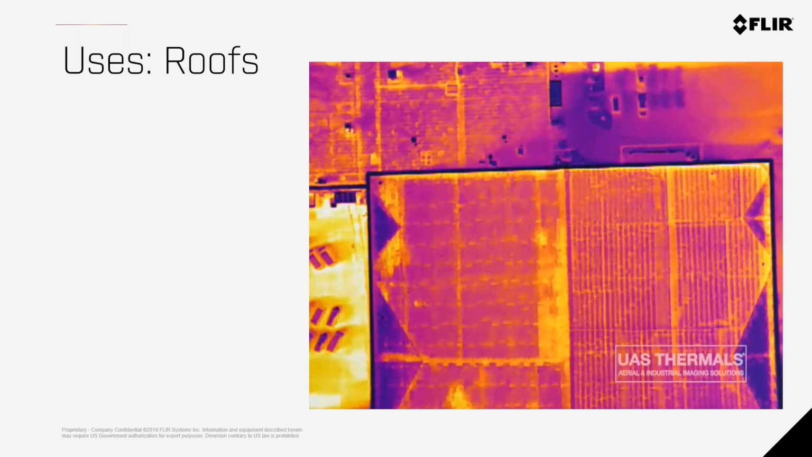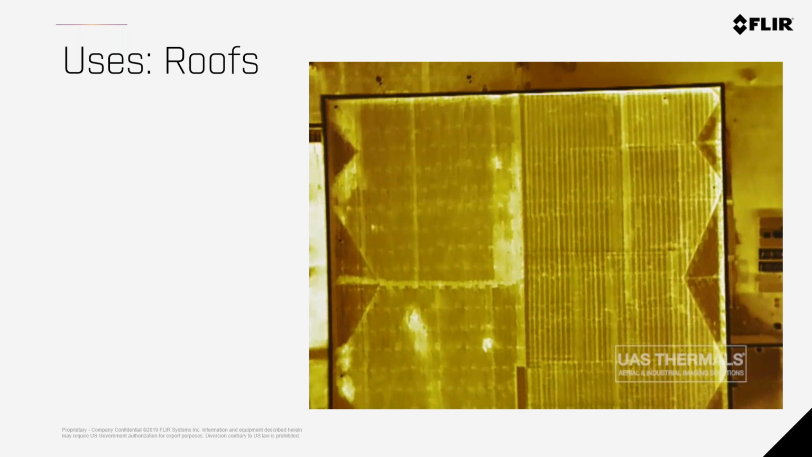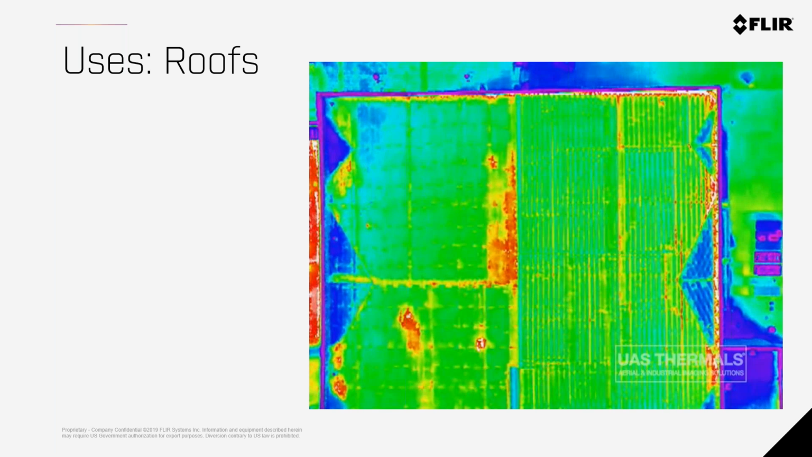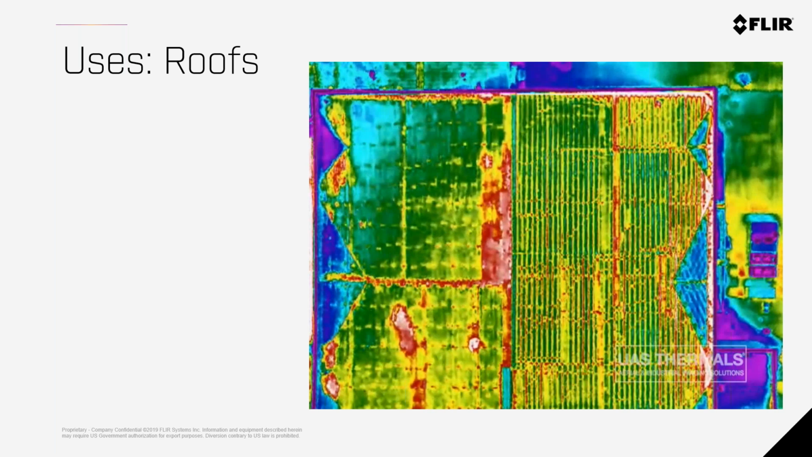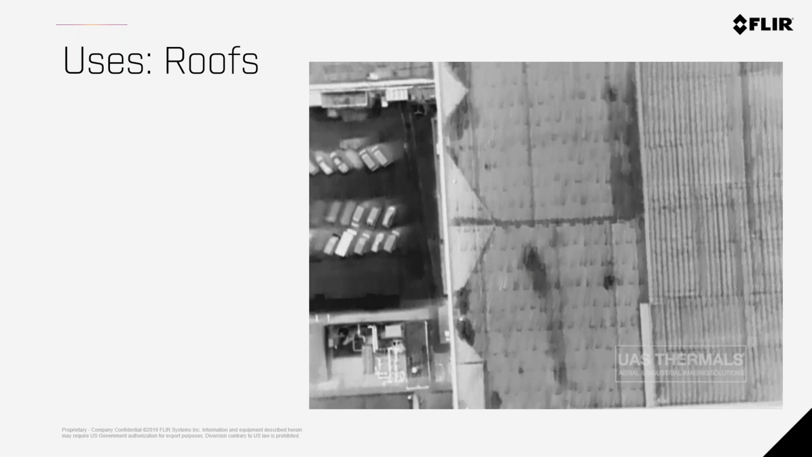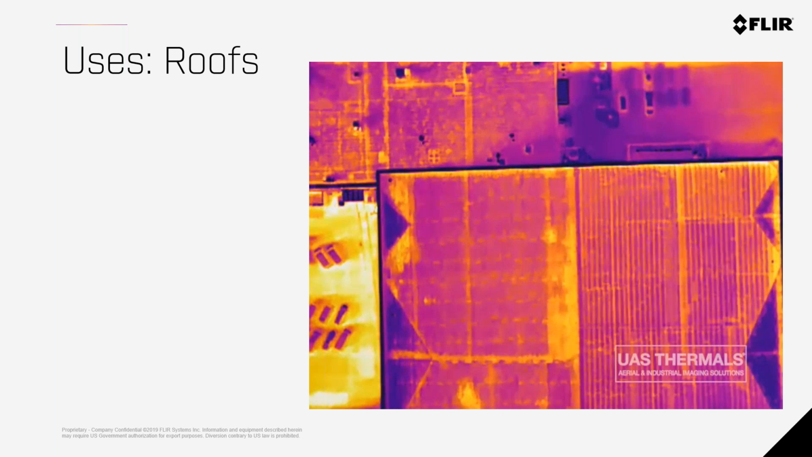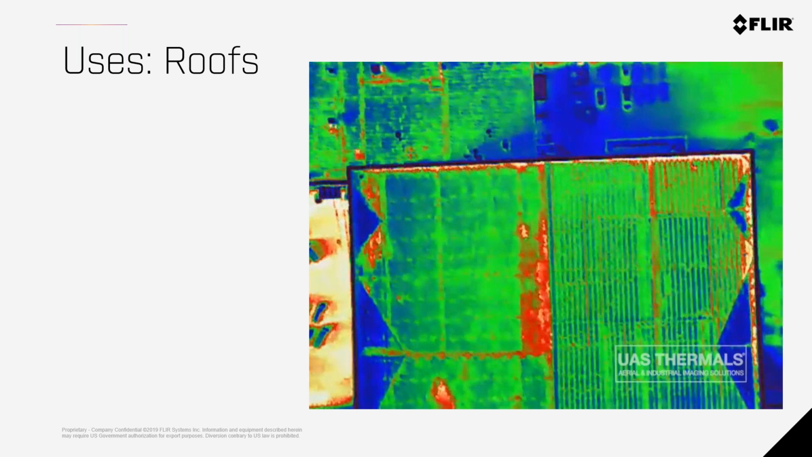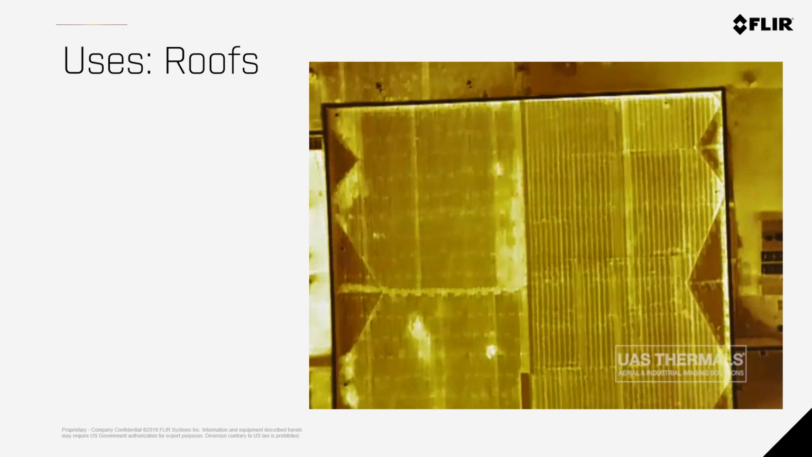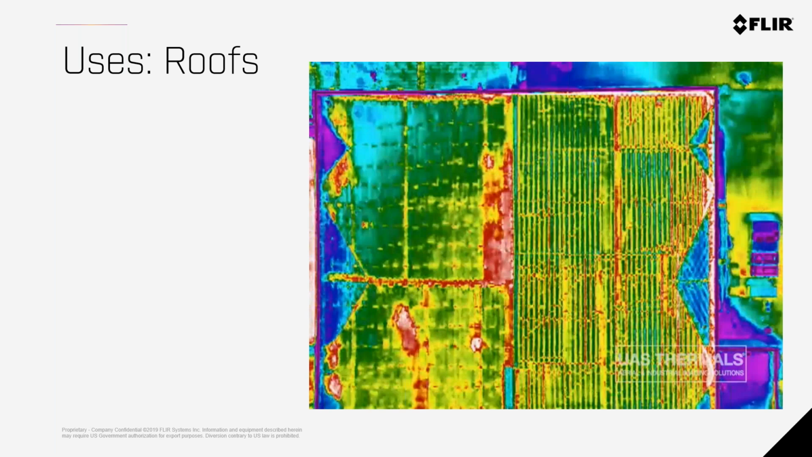So here it scans through a bunch of different color palettes, but it doesn't take a genius to see that there's a problem. These problems are water that has gotten underneath a rubber membrane on top of a roof. So with the naked eye, you could see that there was some wear and tear, but you can see specifically where water is settling. And this is a roof that needed to be replaced almost entirely on the left-hand side because it was just so rotten.